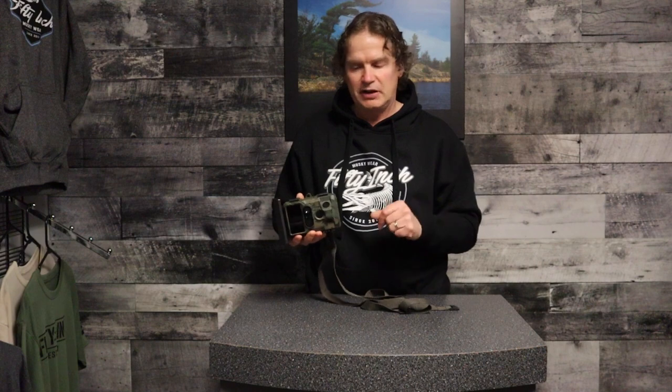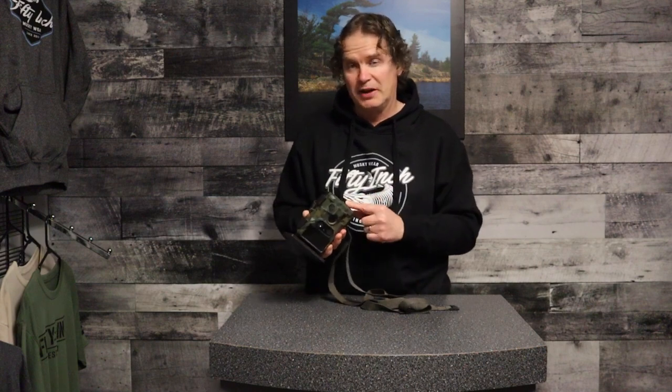But anyways, this is a solar trail camera, which has a built-in lithium battery that a solar panel will charge. And if it doesn't charge it enough, or you have it in a shady area or something, you can just plug it in and charge the battery that way too. So two options to keep the battery charged like that.